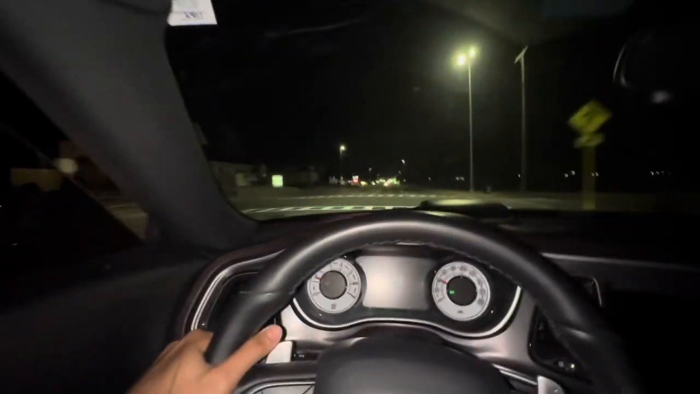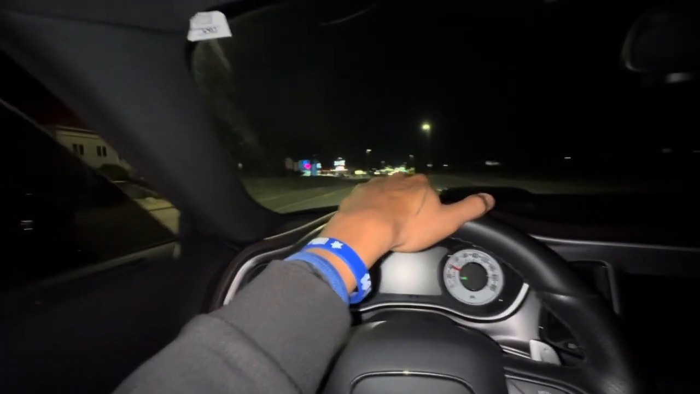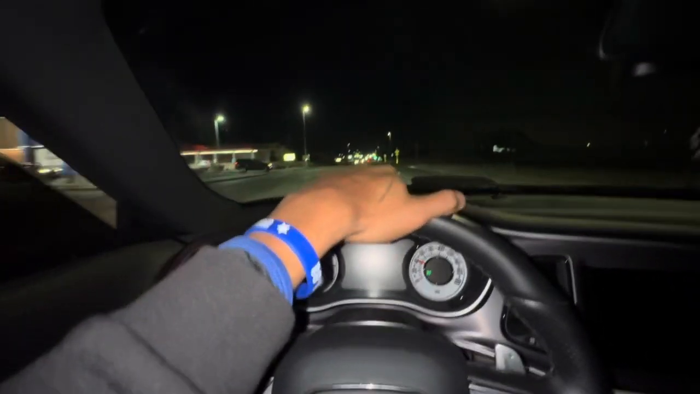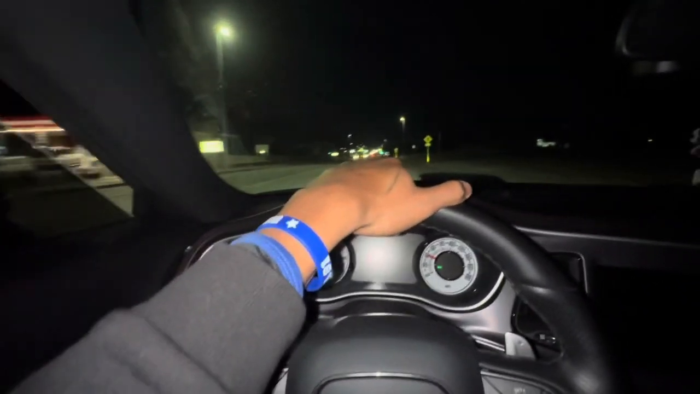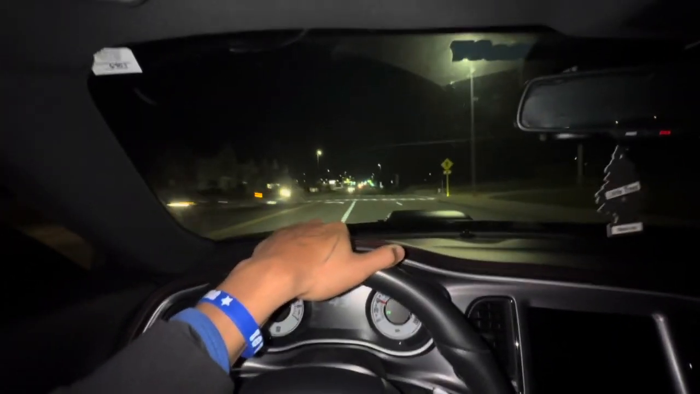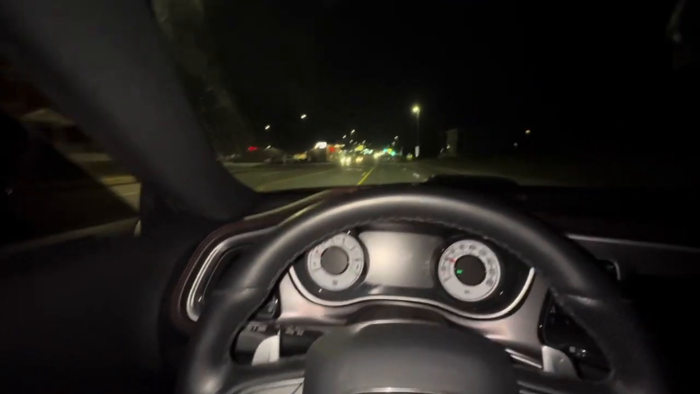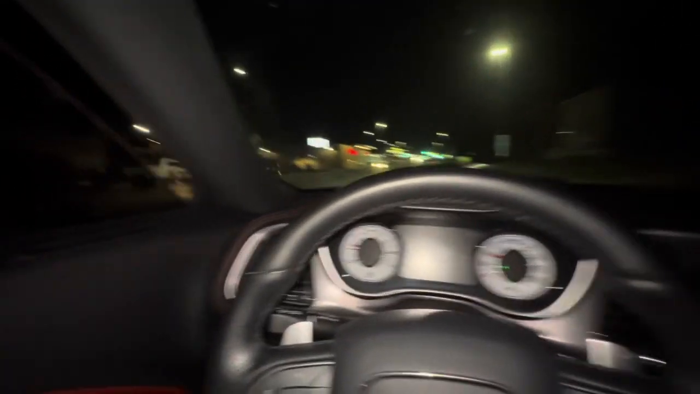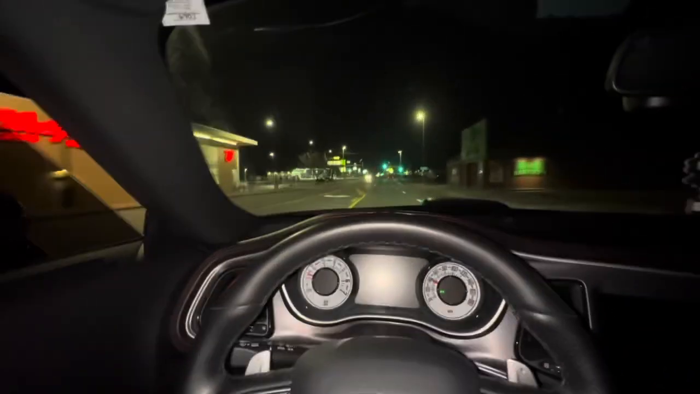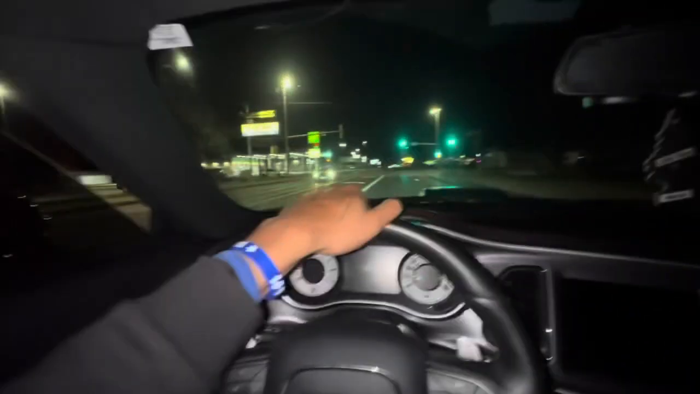Make sure 5-0 ain't near me or something, man. But I'm gonna catch him though. I'm gonna catch him. Yeah. Tap that gas, man. I'm gapping him. I'm gonna take him to Gapplebee's.